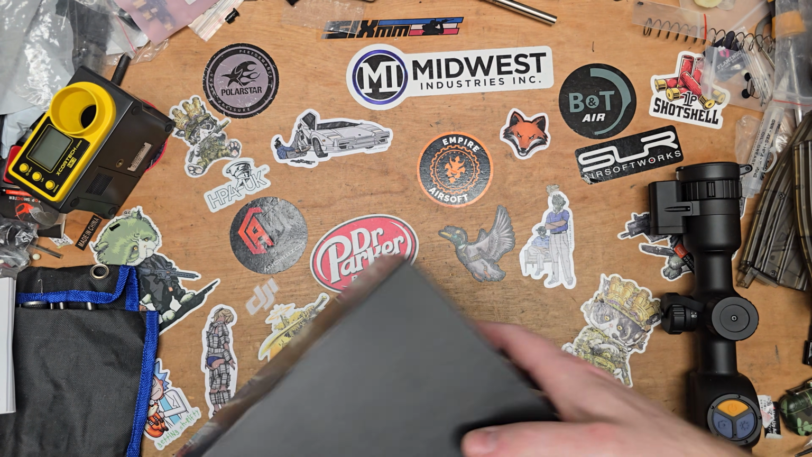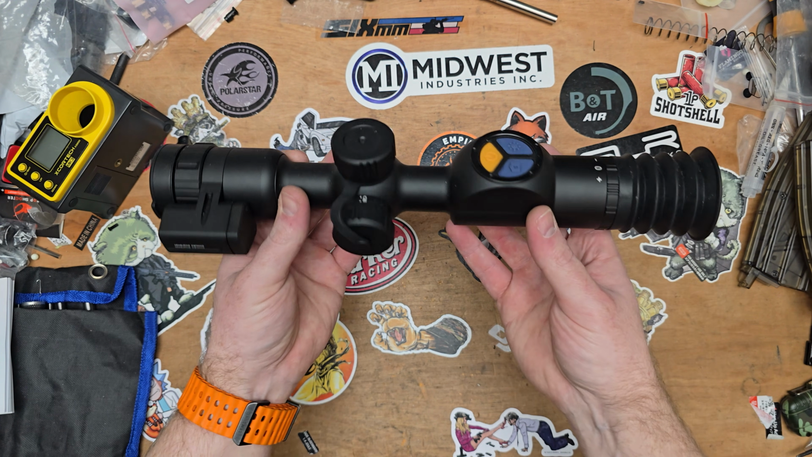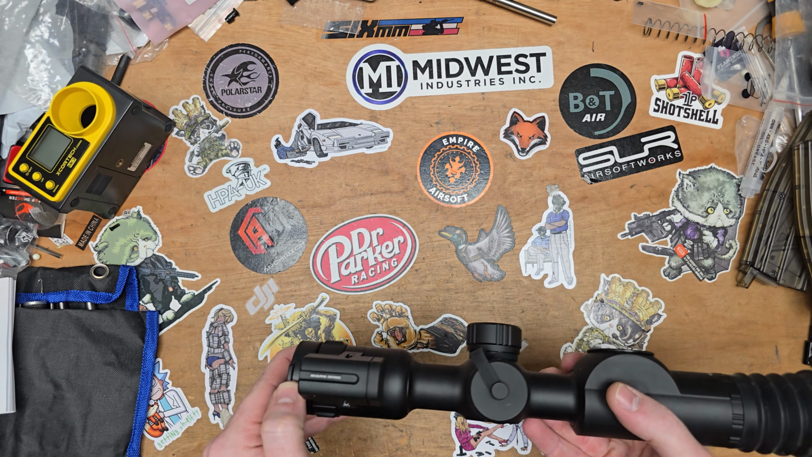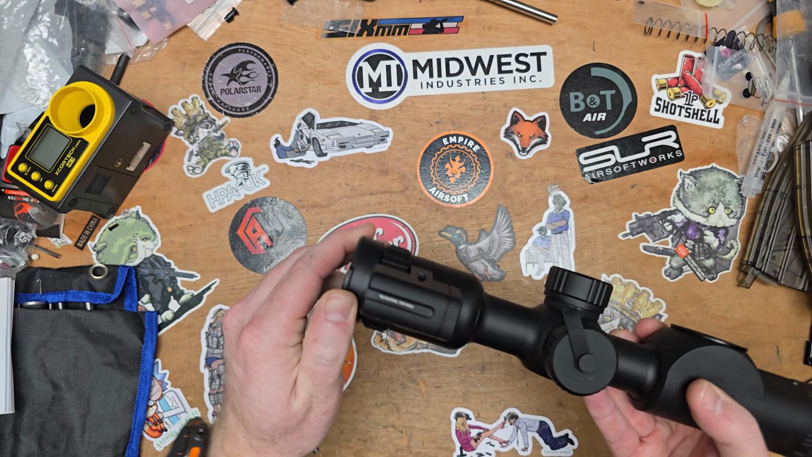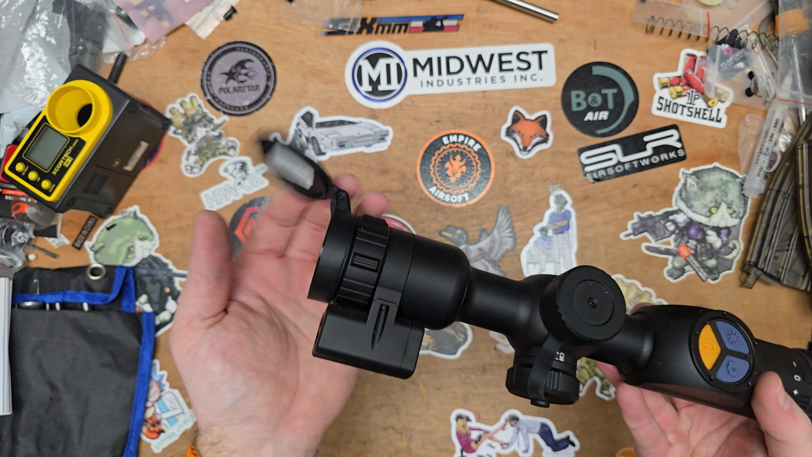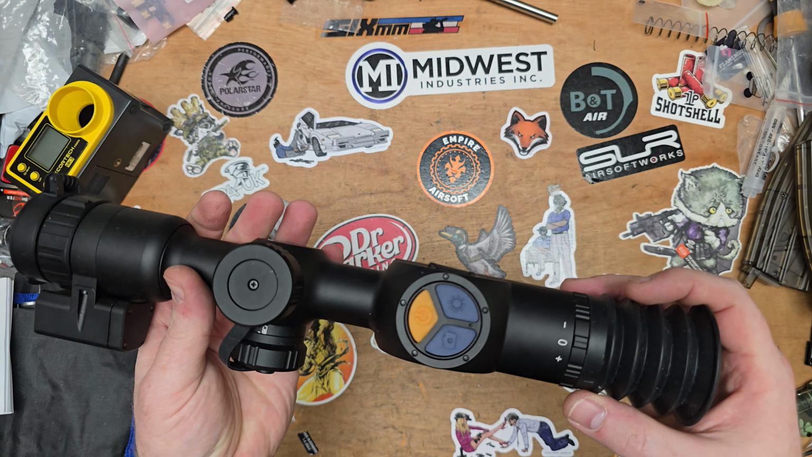So this is a thermal optic. That's the only thing that it does. It's very simplistic to use. We did look at the One Leaf night vision optic not too long ago. And like I say, I have just been playing around with this, and it'll be very apparent in the videos I'm about to show you.